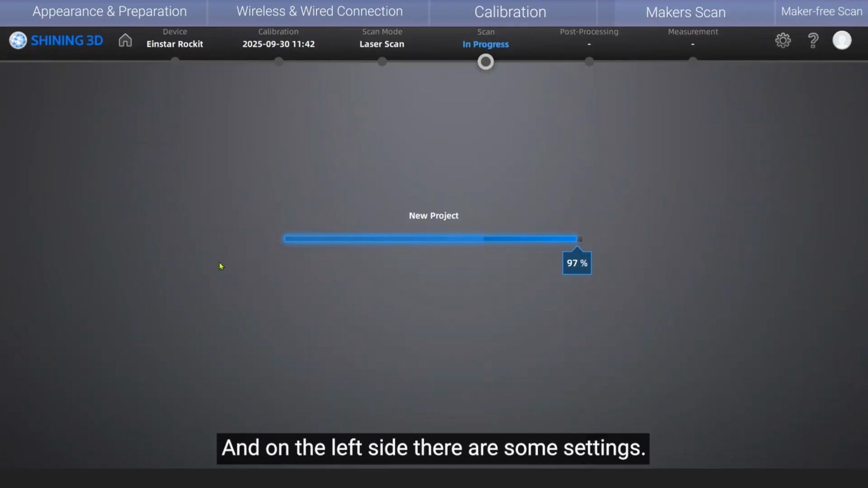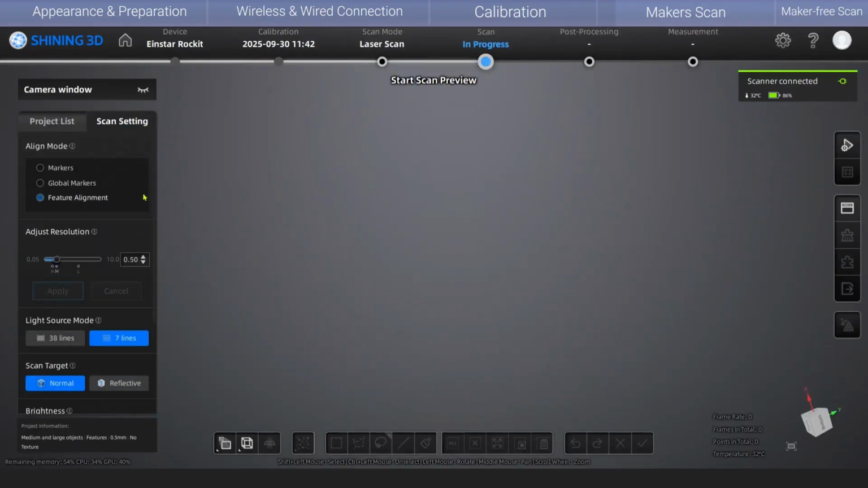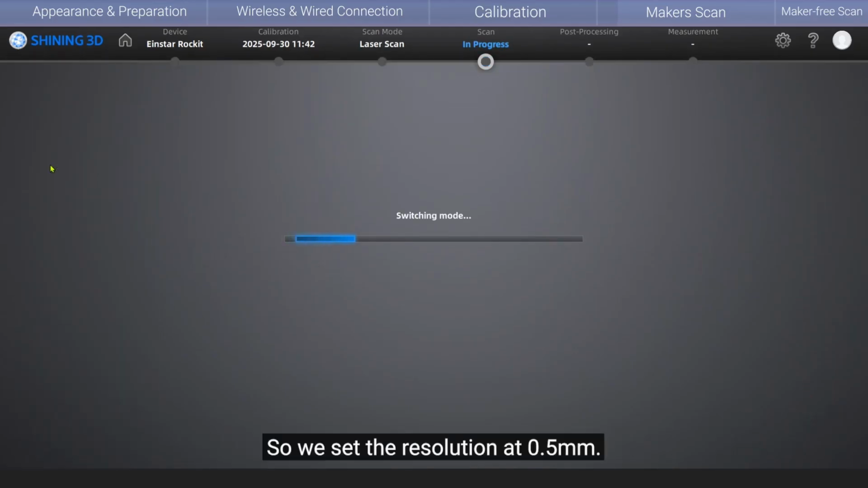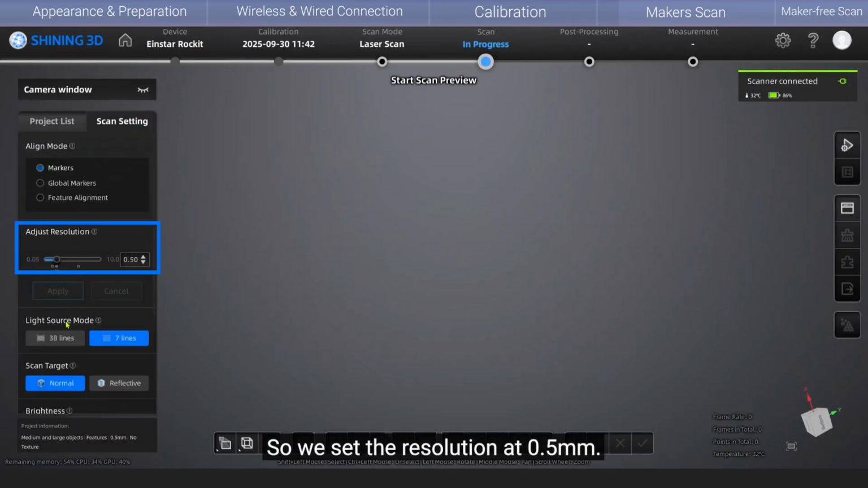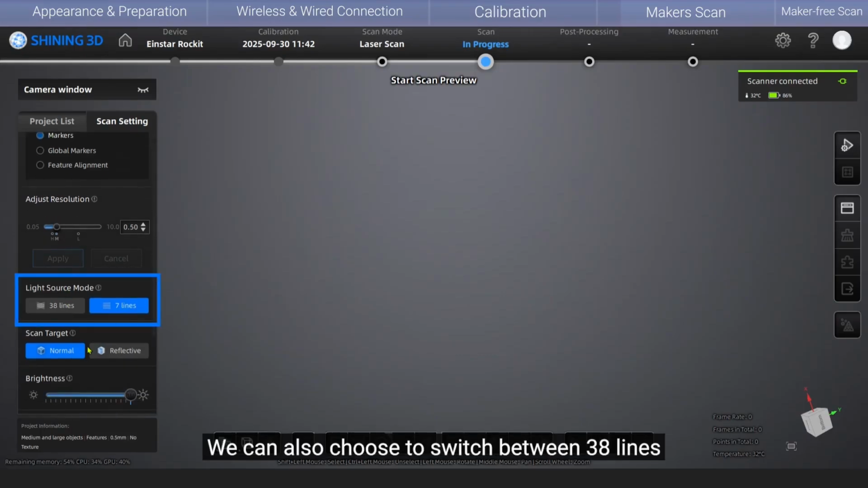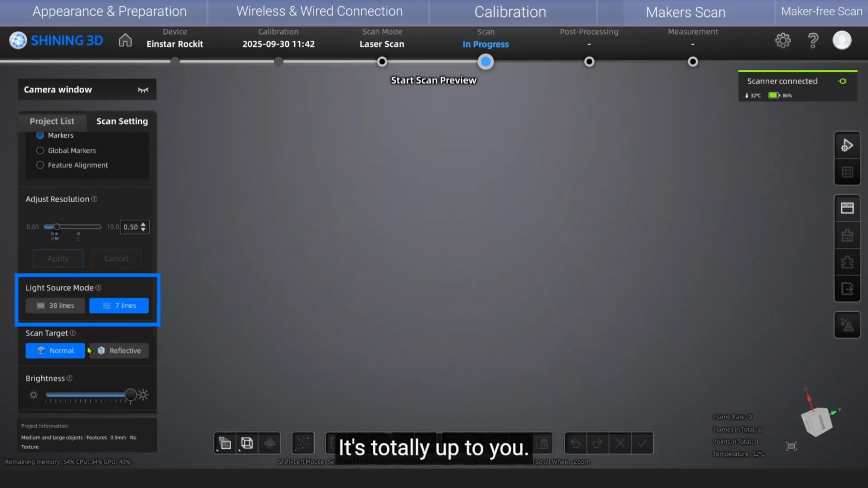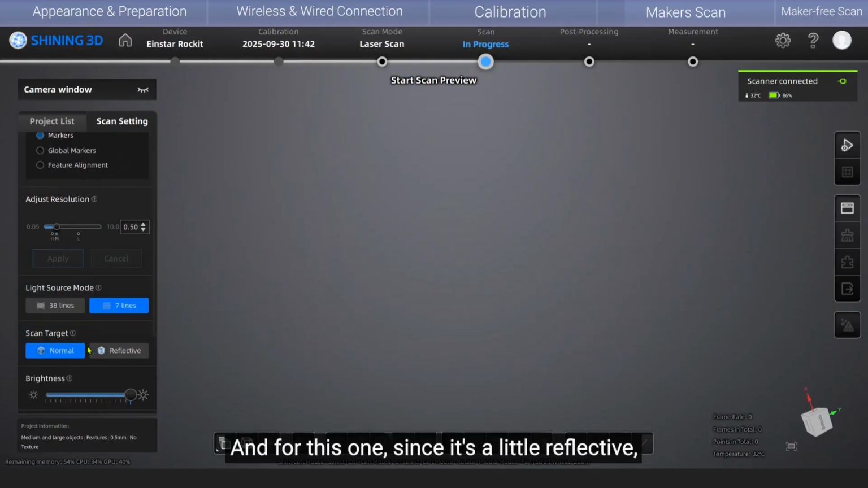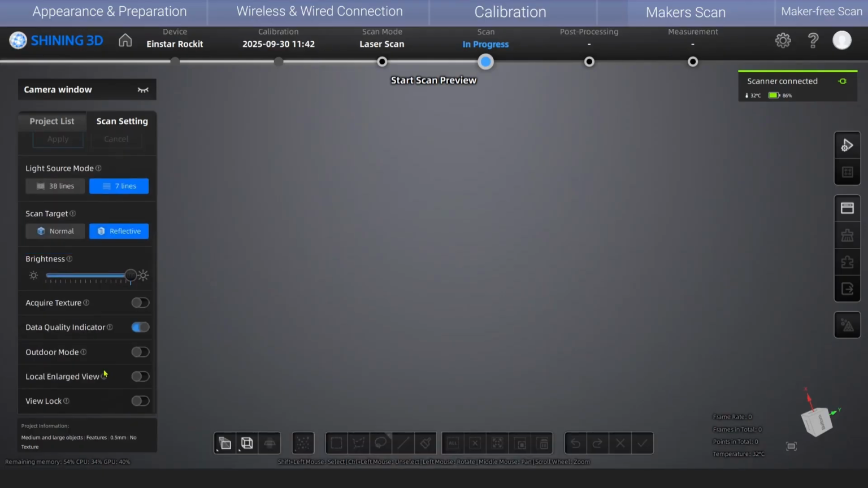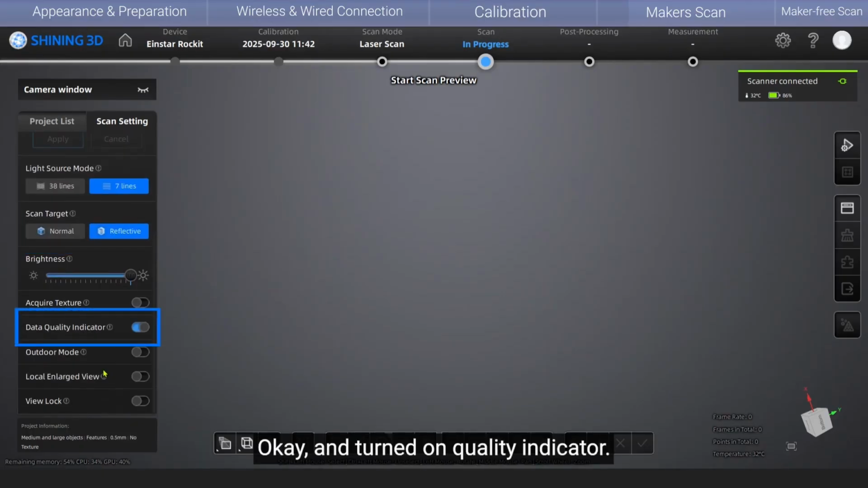And on the left side, there are some settings. For this one, we are choosing the markers. Okay, so we set the resolution at 0.5 millimeter. We can also choose to switch between 38 lines and 7 lines before or during the scanning process. It's totally up to you. And for this one, since it's a little reflective, we will choose reflective in the scan target section. Okay, and turn on quality indicator.